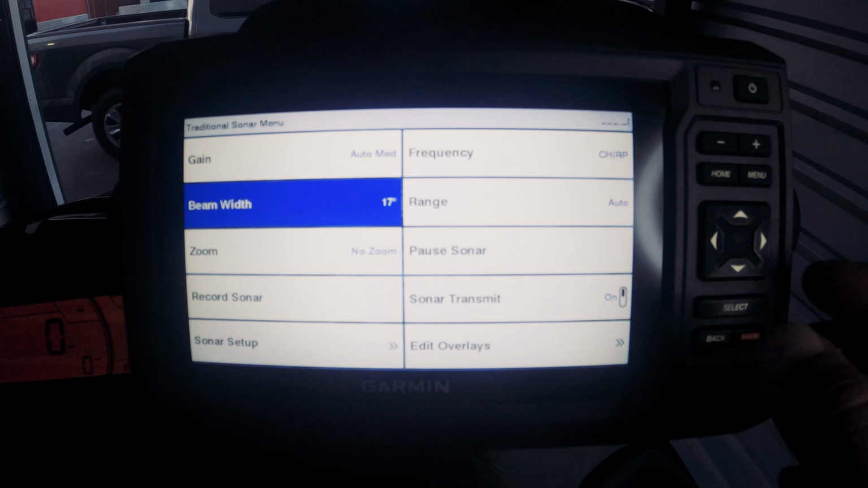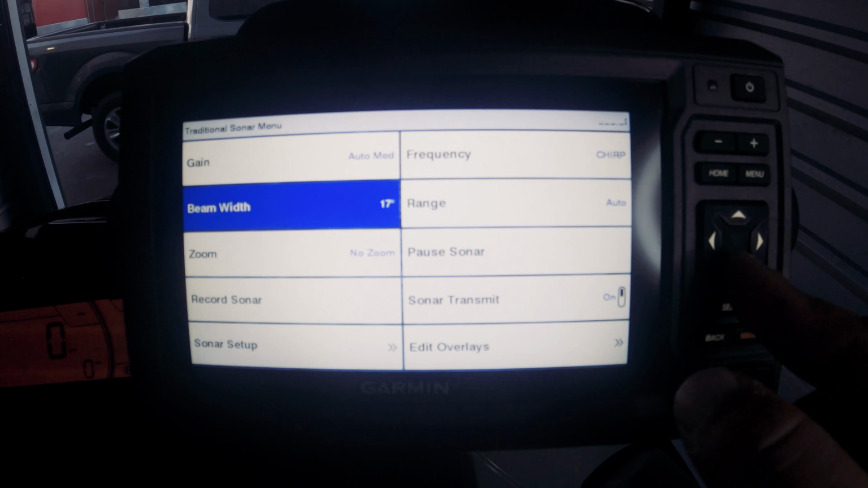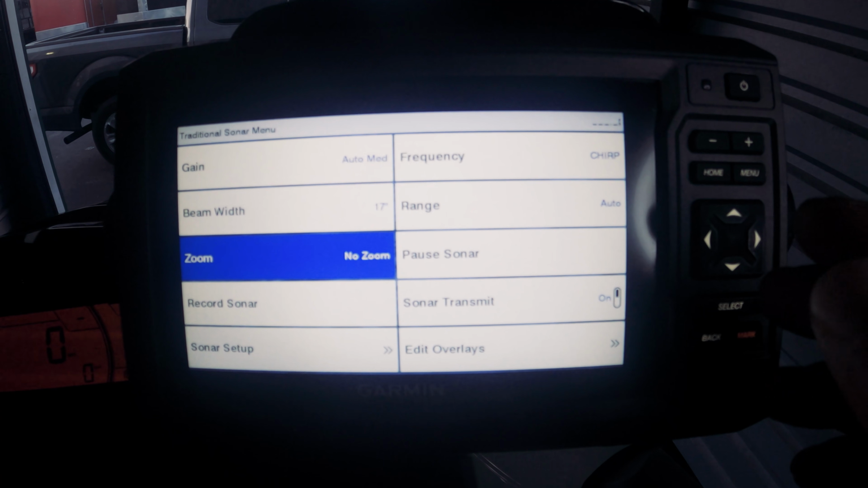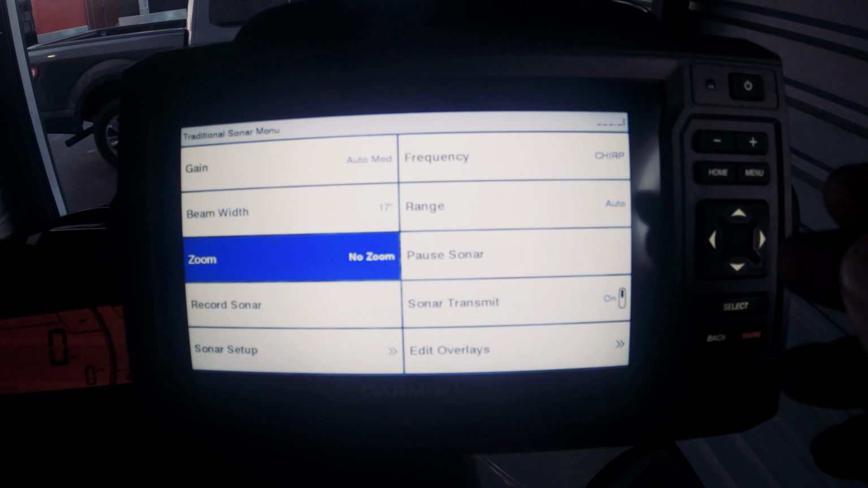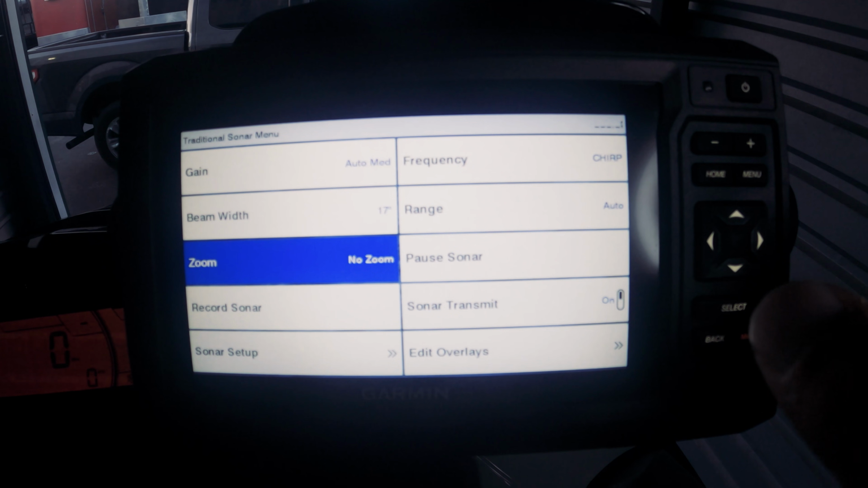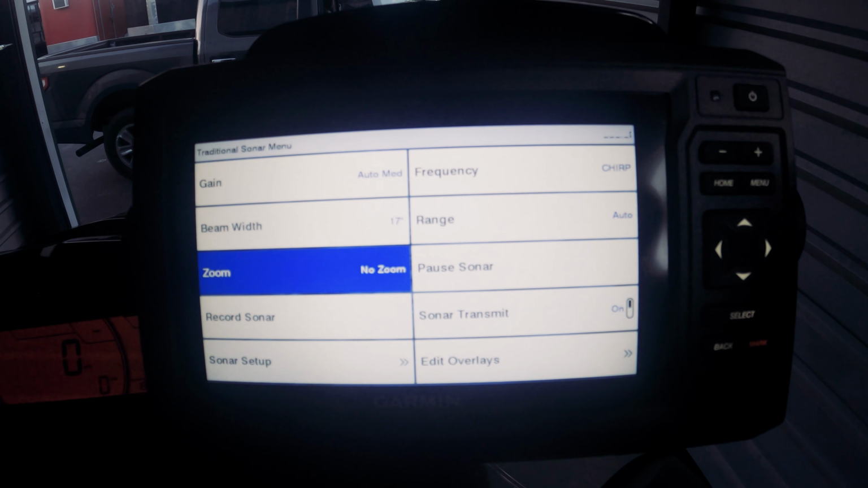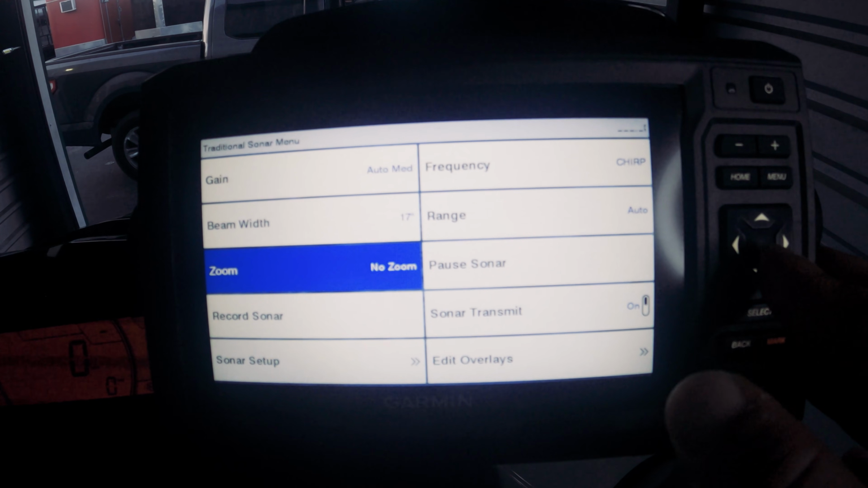Next, we're going to go to beam width, and we're going to leave that alone. We're going to leave that at 17 degrees. We're not going to do the zoom. The zoom is just zooming into a spot, and you don't want that, especially if you're drifting over spots. You want to be able to see the whole picture as you're going through. Unless you are permanently anchored somewhere and you're just spot checking, then that would be good. But if you're actively fishing, you don't want that.